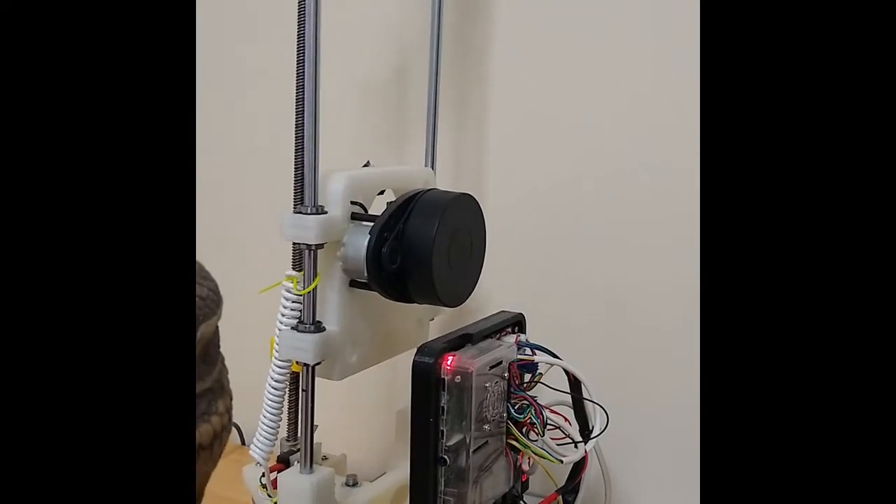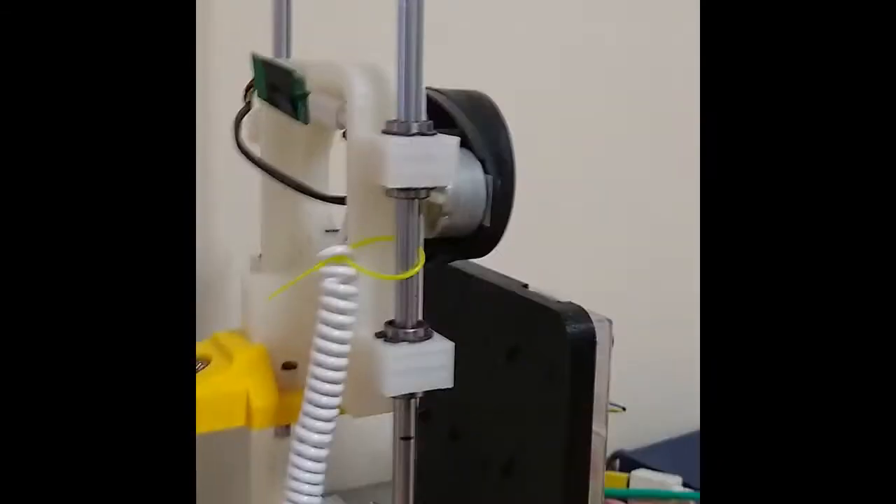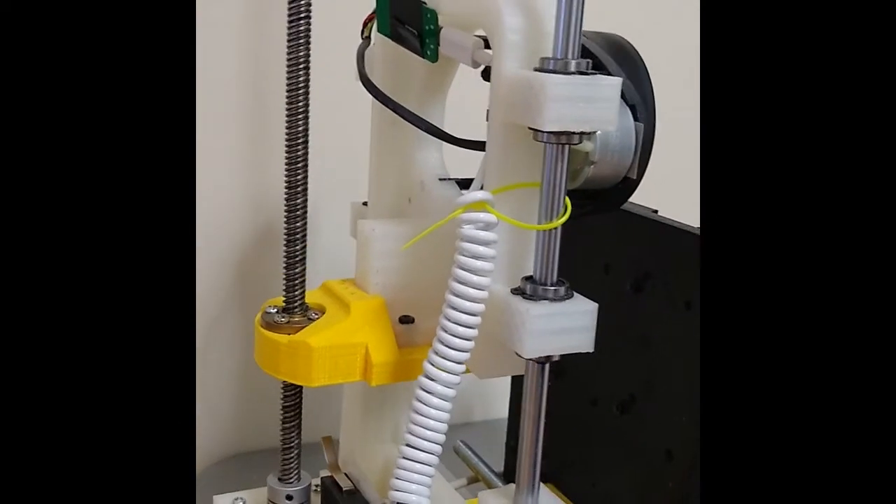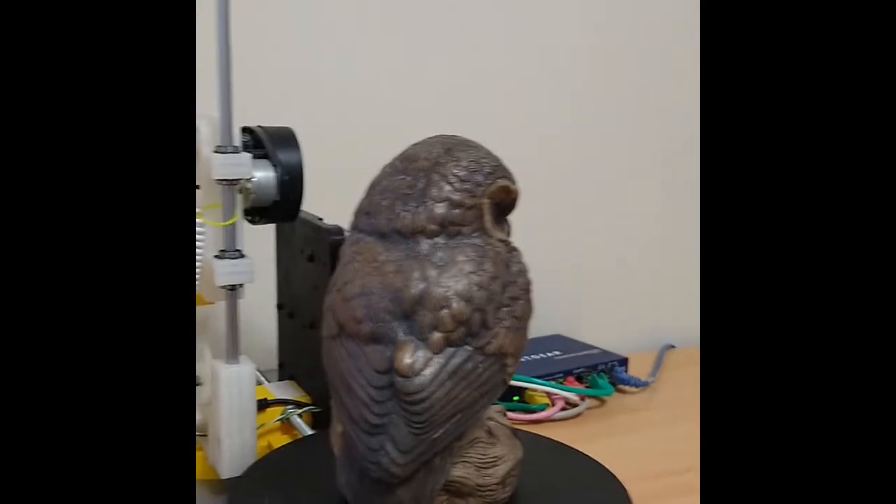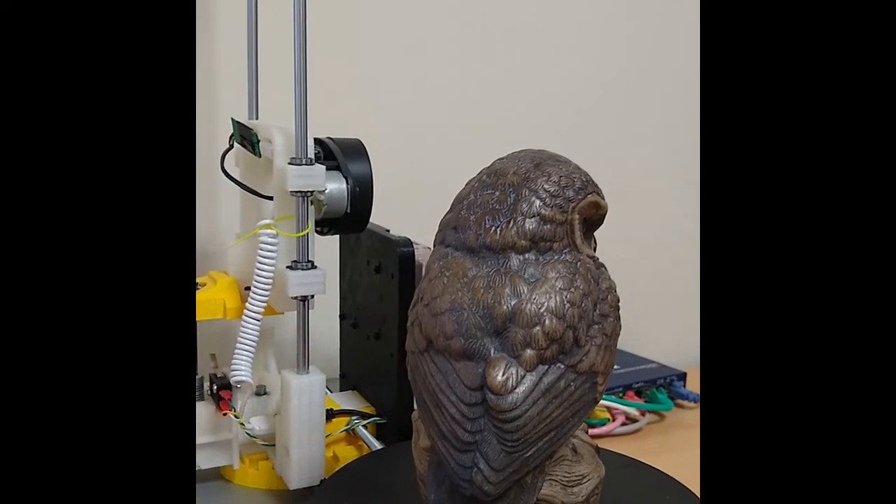In order to get over the limitation of the camera being stationary, I was able to put the Lidar on a lead screw here, so it can go up and down and build an image of the object at different levels, and therefore I get detail at the top of the object. I'll show you how it works.